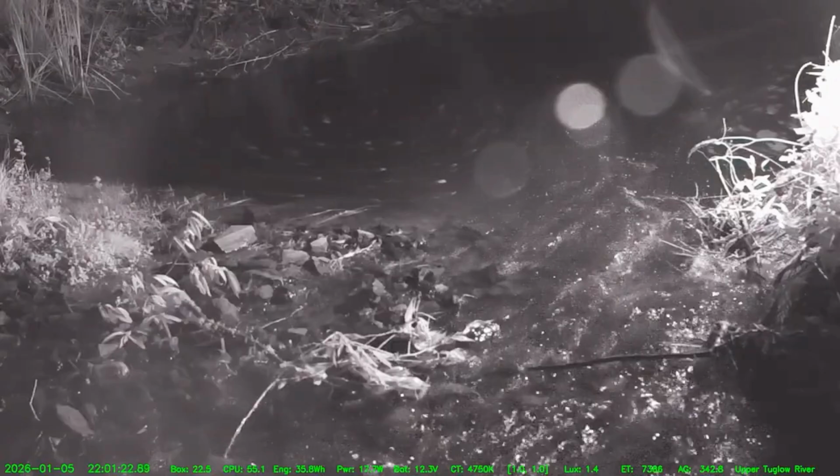Probably just looking at the dull glow of the near-infrared lights. But this is a thermal scene, so this does not rely on the near-infrared illumination. In fact, if the illumination was not there, it would look exactly the same. The thermal sensor is insensitive to the near-infrared illumination, just as it is insensitive to visible light.